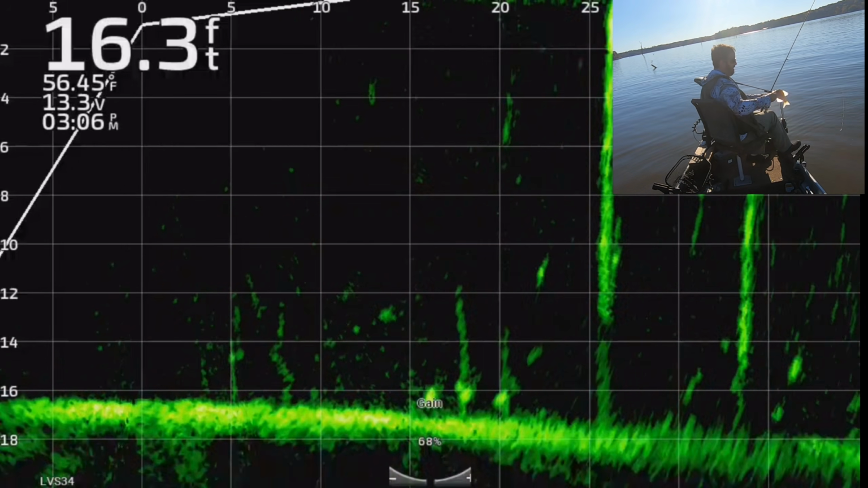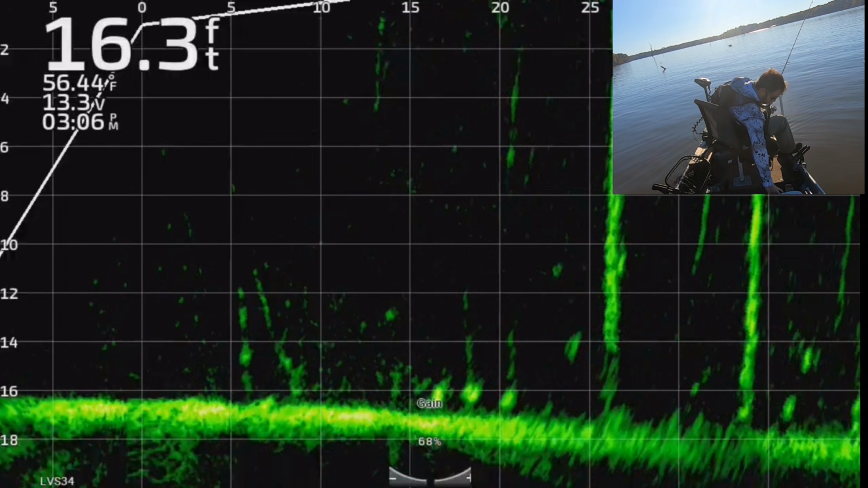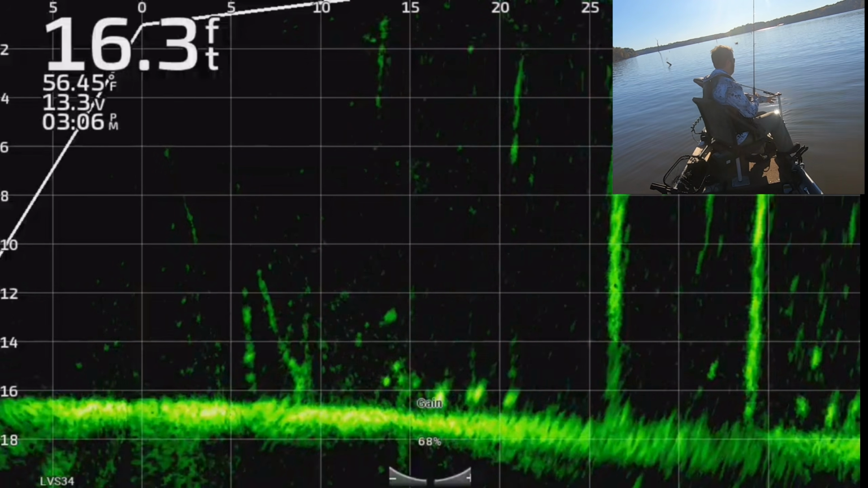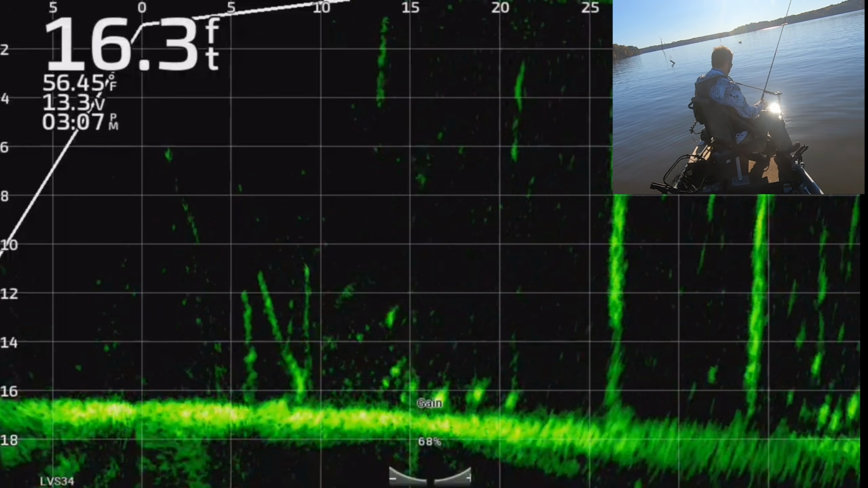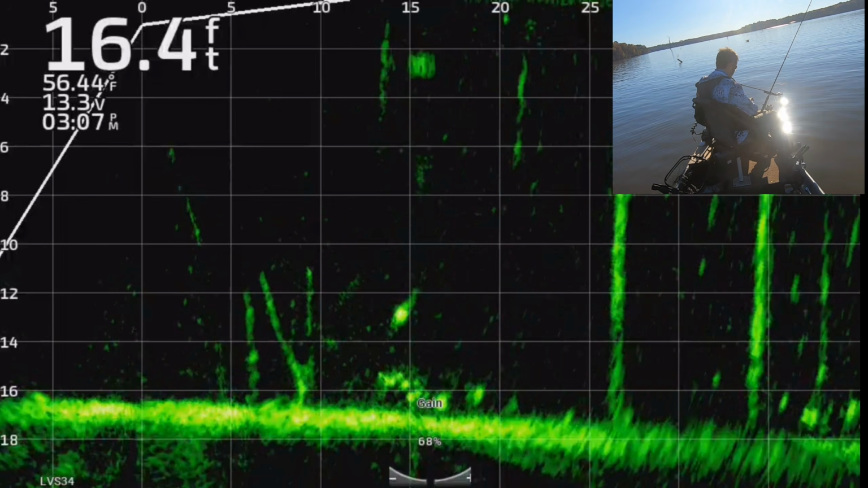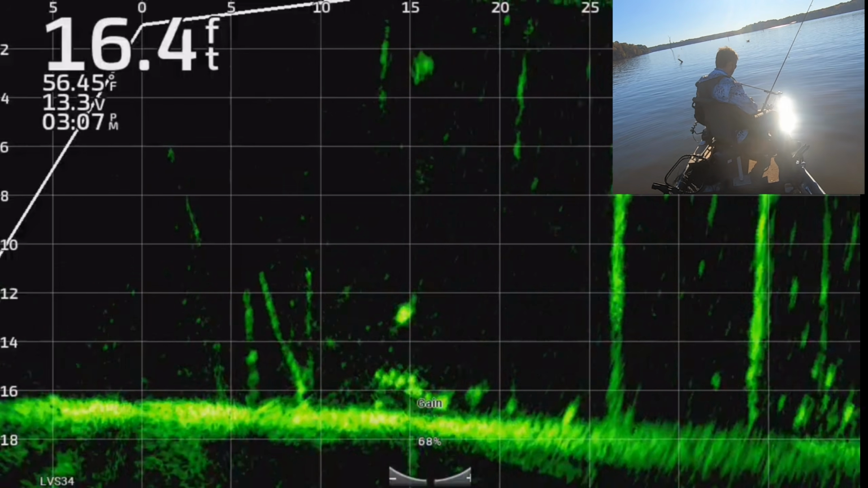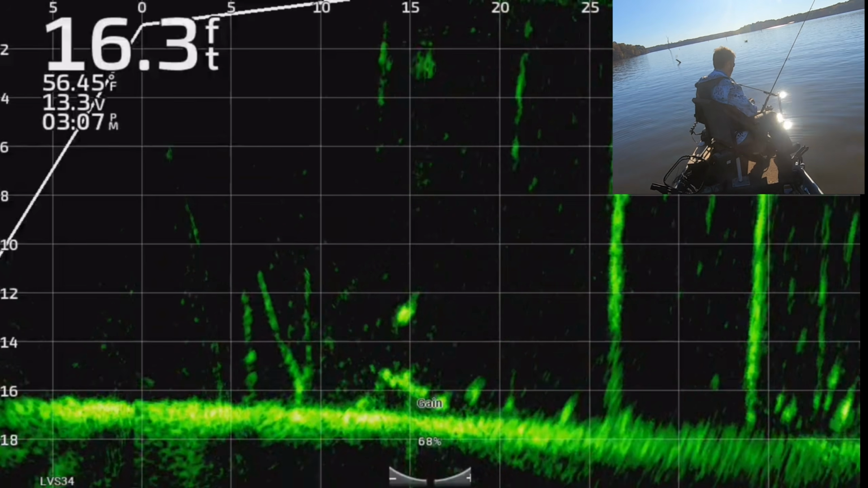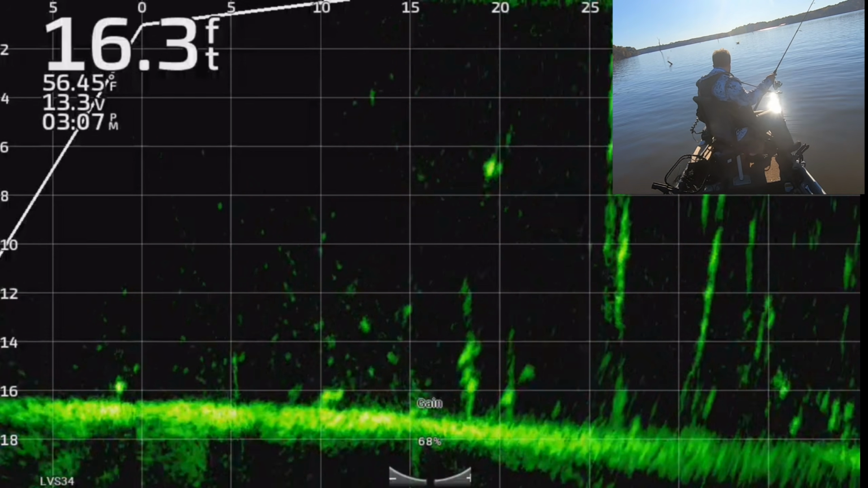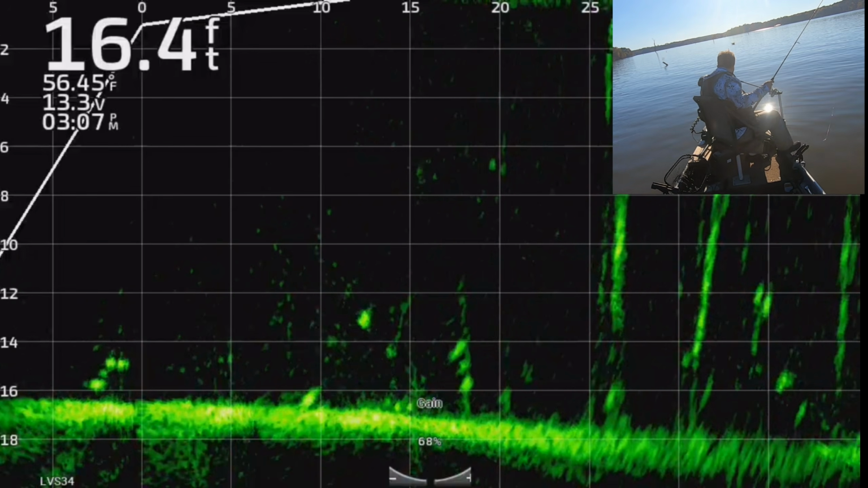Little, probably 9-inch fish. Now, let's see if the one that I did want is still there.